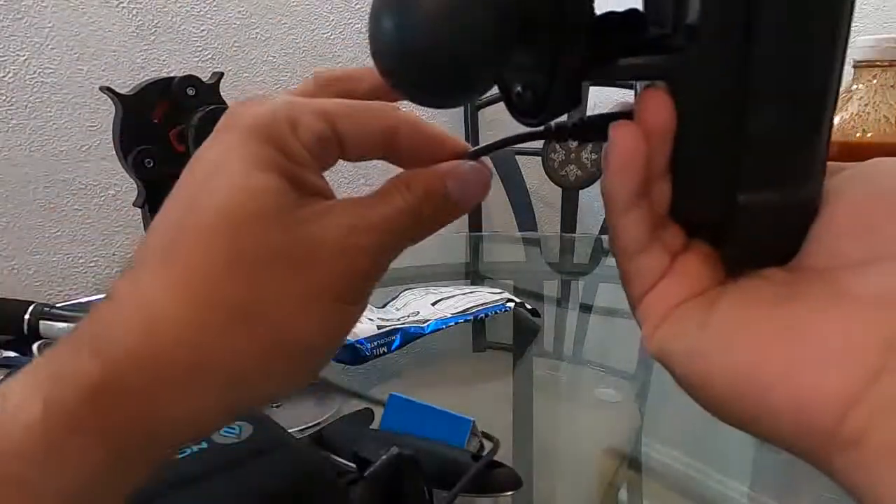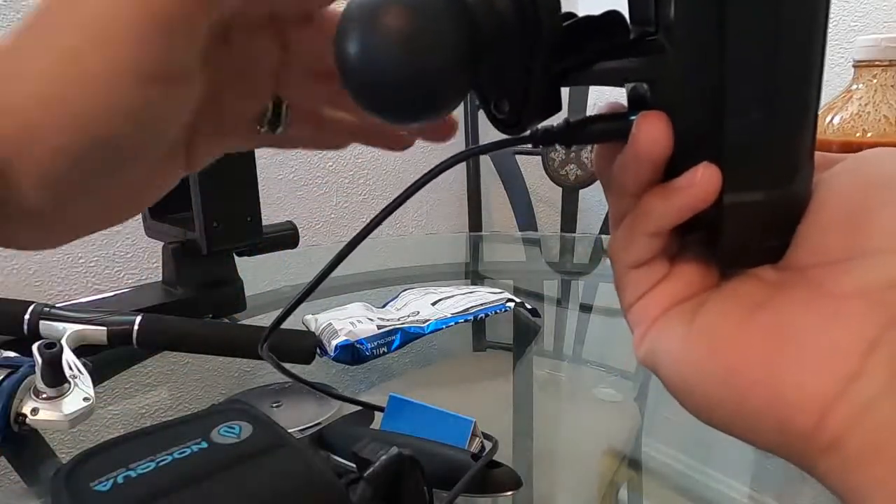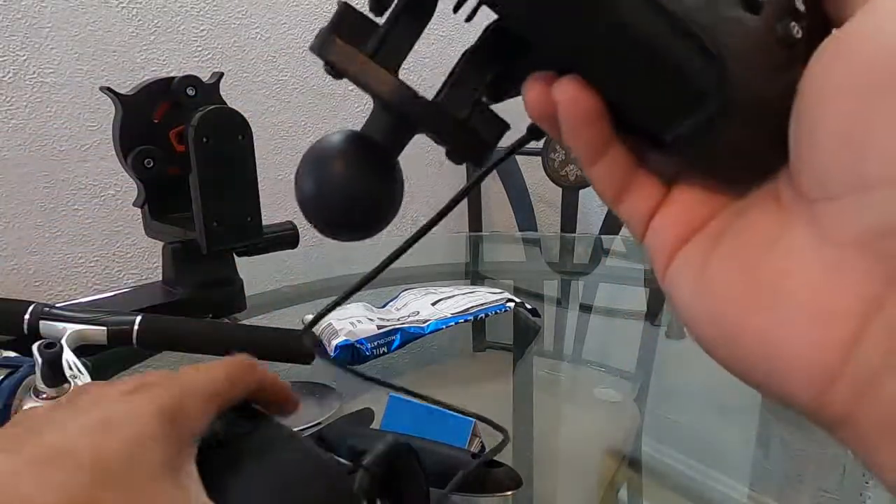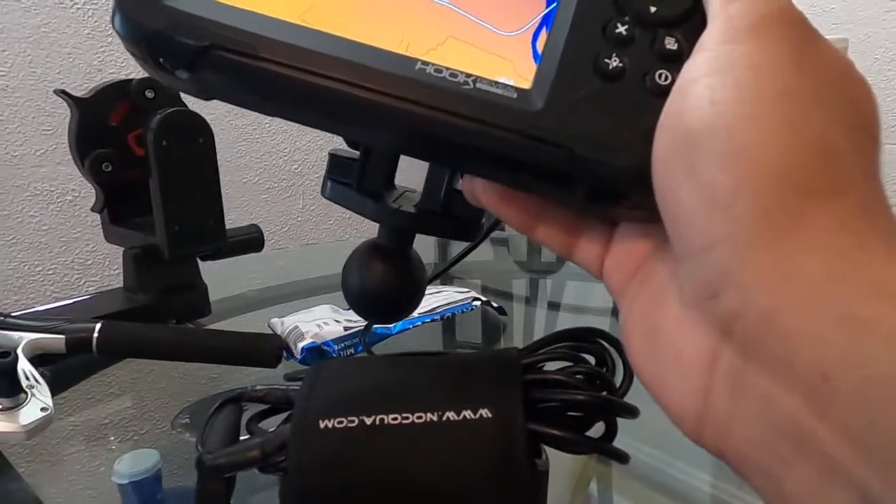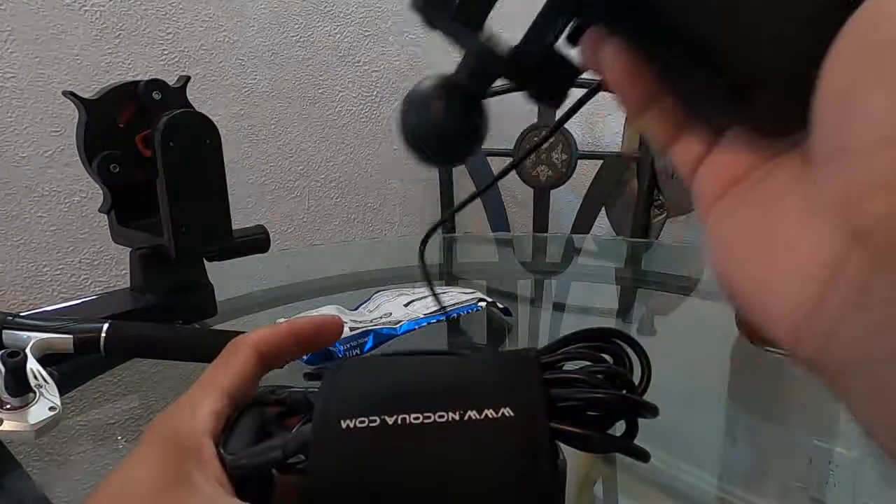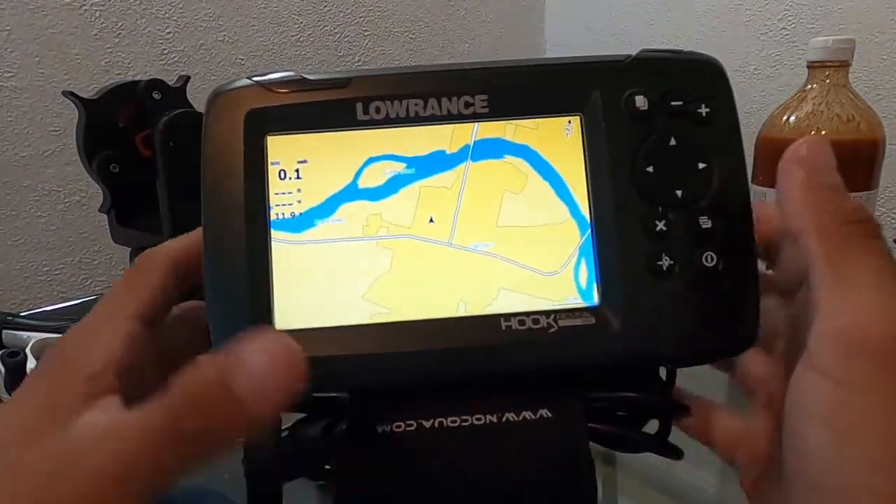I literally pop this cord through the top of this hood that I have on my kayak, and it just connects right to it. And the reason for that is because I like to bring it home and look at what I did for the day.